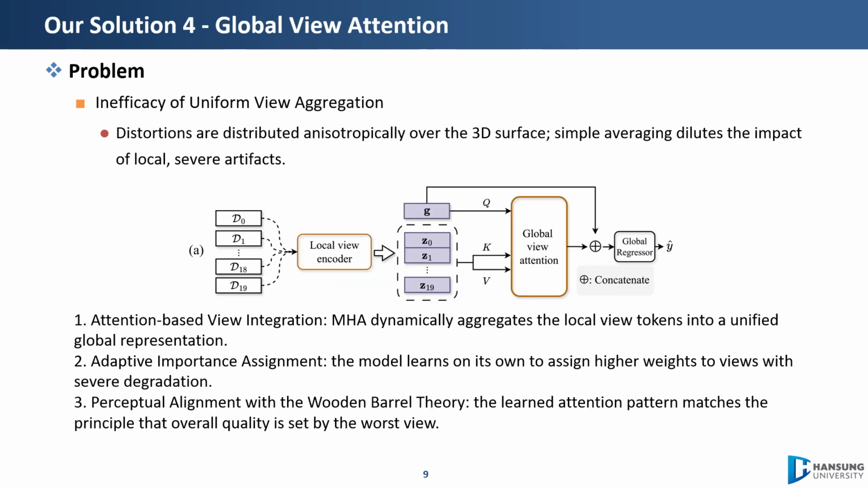Solution 4 is global view attention. Distortions are spread unevenly over a 3D surface, so plain averaging dilutes the worst artifacts. Instead, multi-head attention aggregates the local view tokens and learns to assign higher weight to the most degraded views. Remarkably, this matches the wooden barrel theory. Overall quality is set by the worst view, and the model learns it with no explicit supervision.